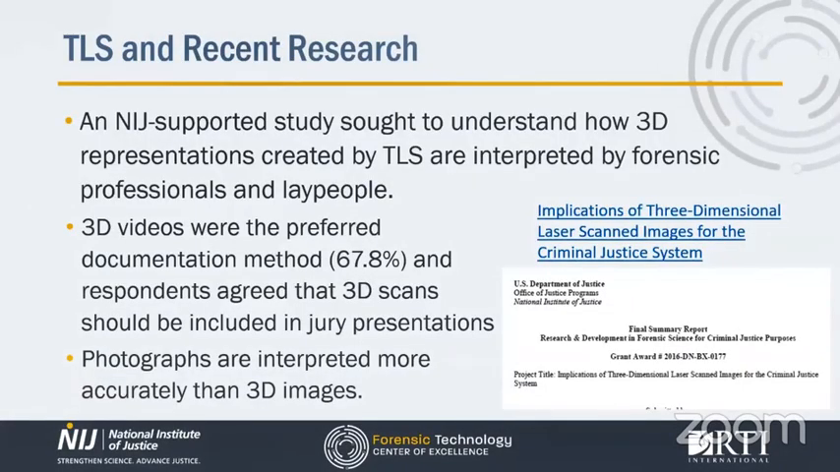I also wanted to make mention of a recently published study, ironically the same month as the TLS Working Group report, titled Implications of Three-Dimensional Laser-Scanned Images for the Criminal Justice System. The results of this study were that 3D videos were the preferred documentation method, and that respondents agreed that 3D scans should be included in jury presentations.